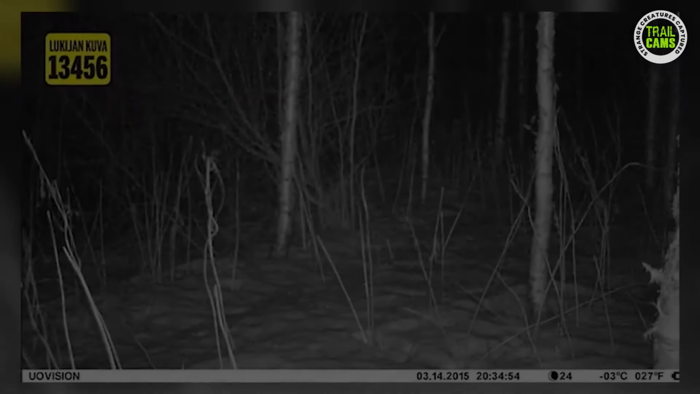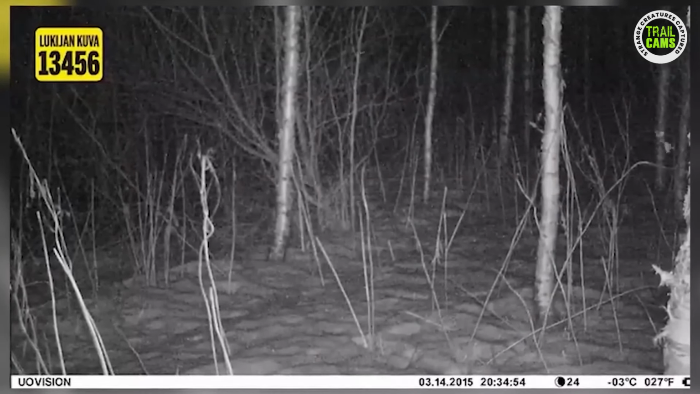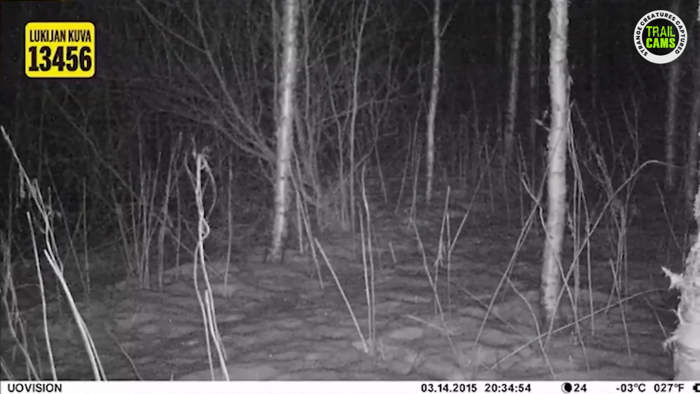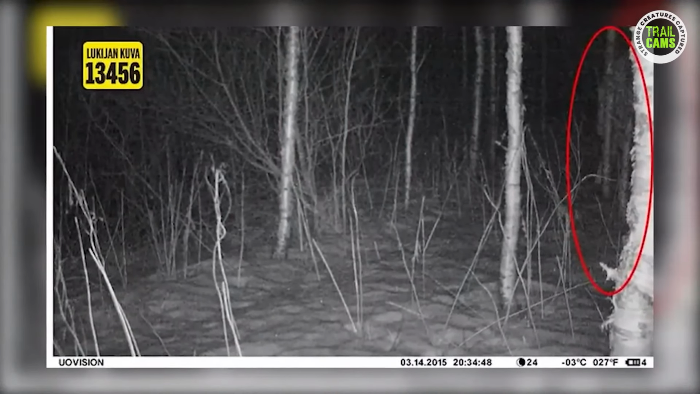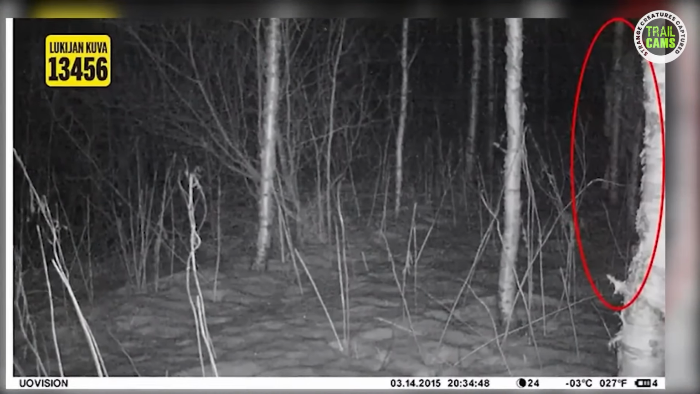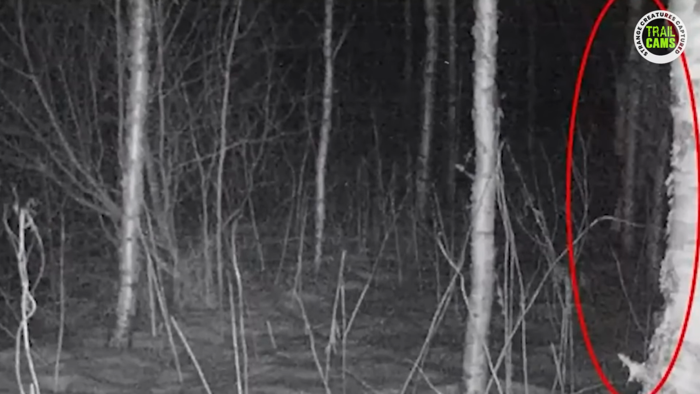A peculiar and unidentified shape was captured on a trail camera. The game cam photos from 2015 initially appear unremarkable. However, upon closer examination of the picture taken 6 seconds later, something has emerged behind the trees on the right side of the frame, resembling a human figure. Can you distinguish this character from the image?